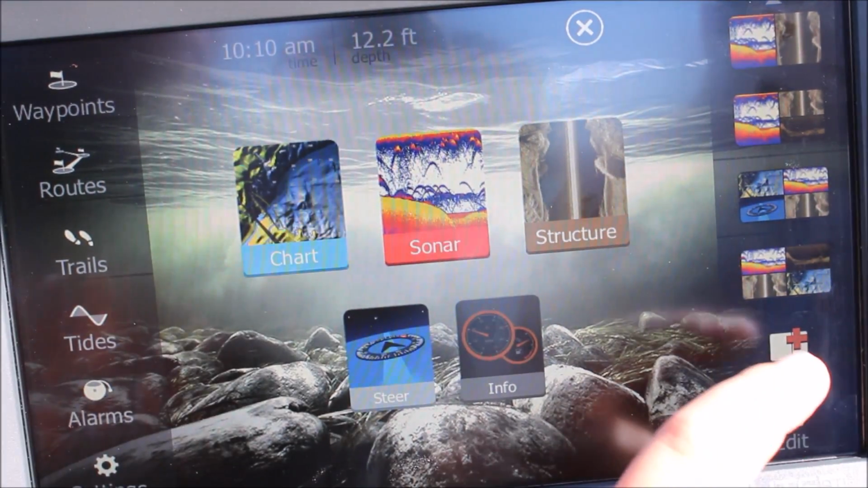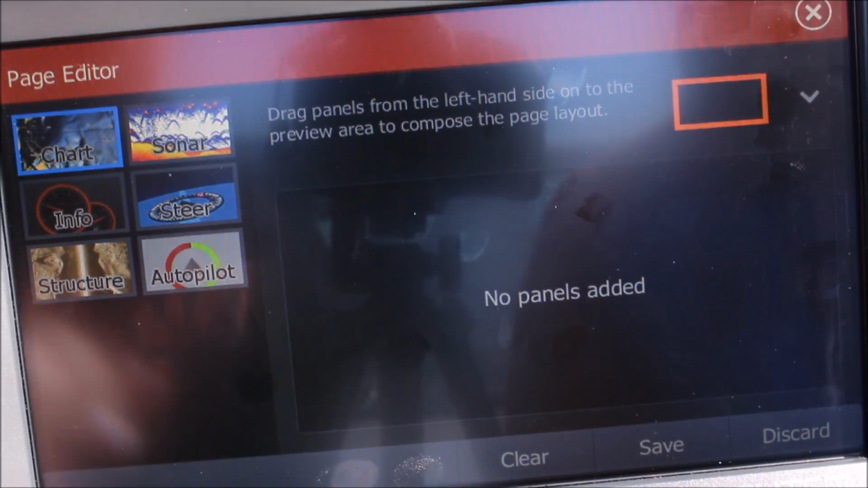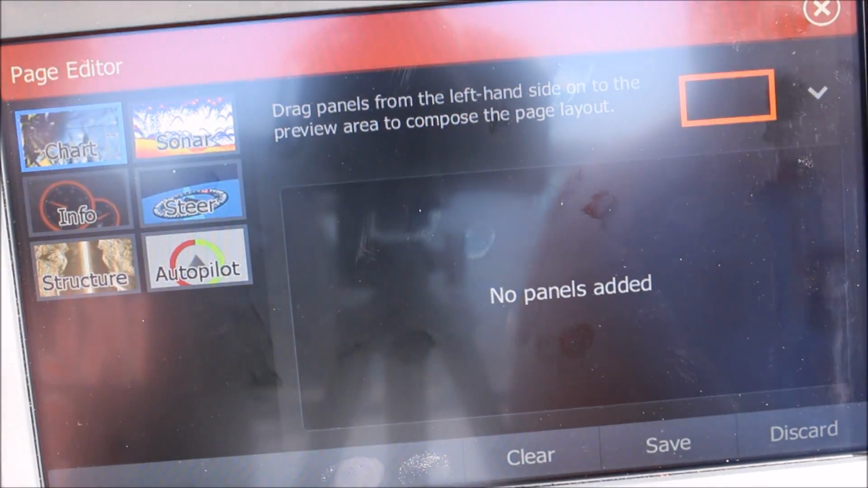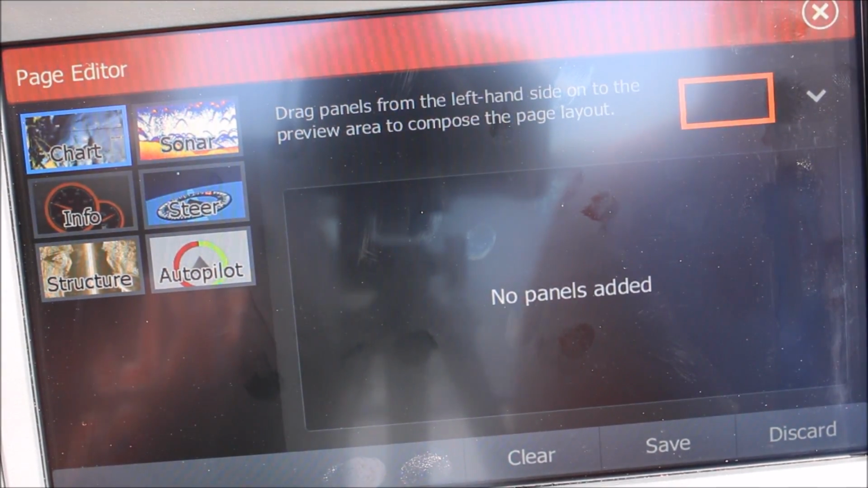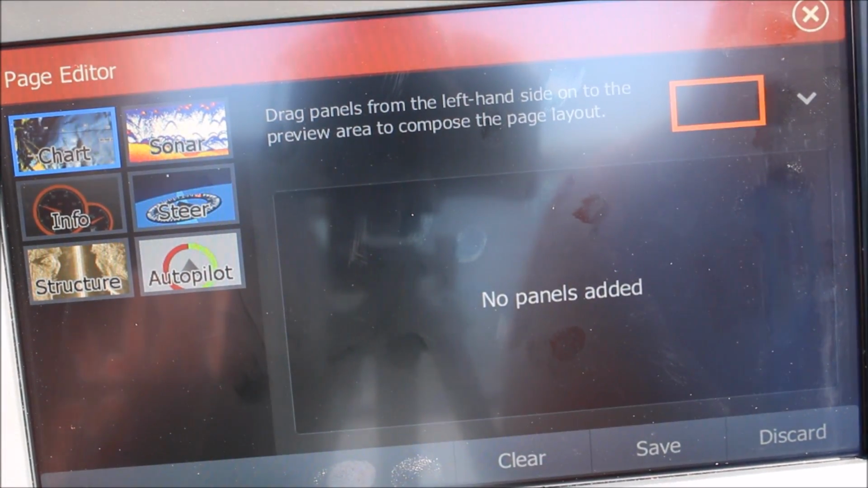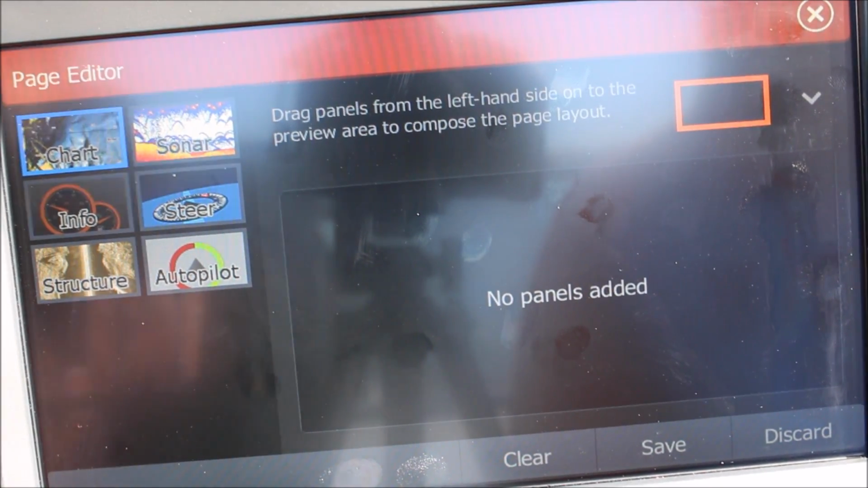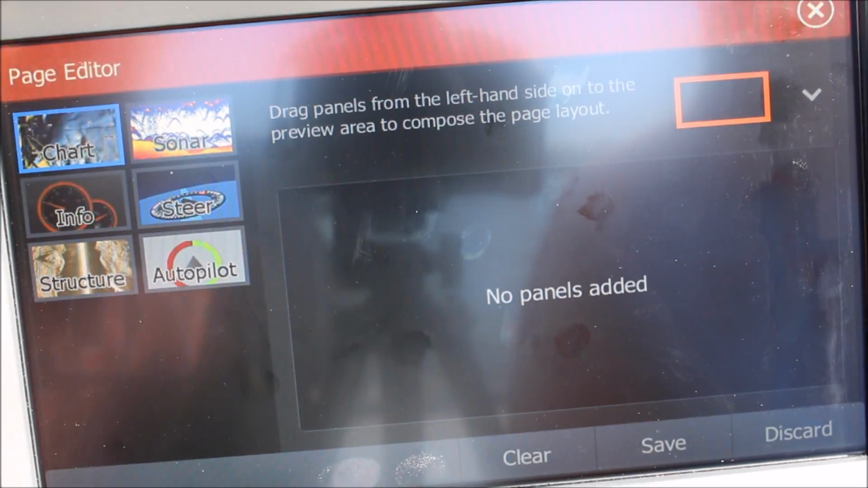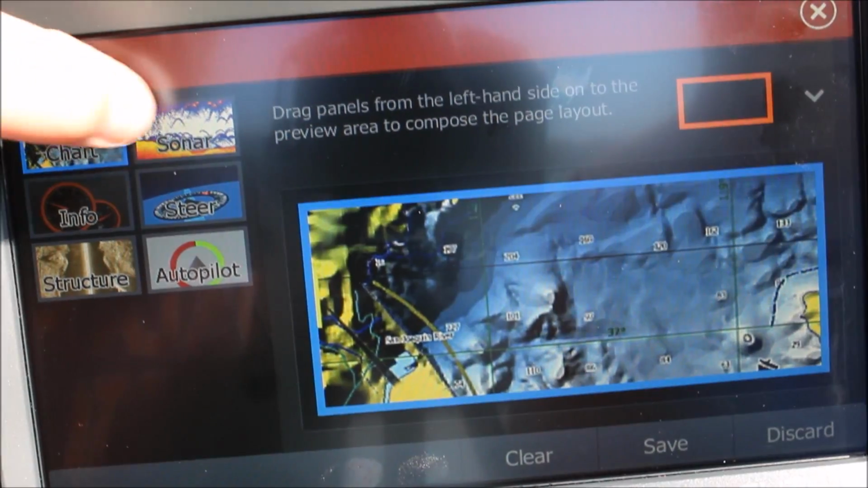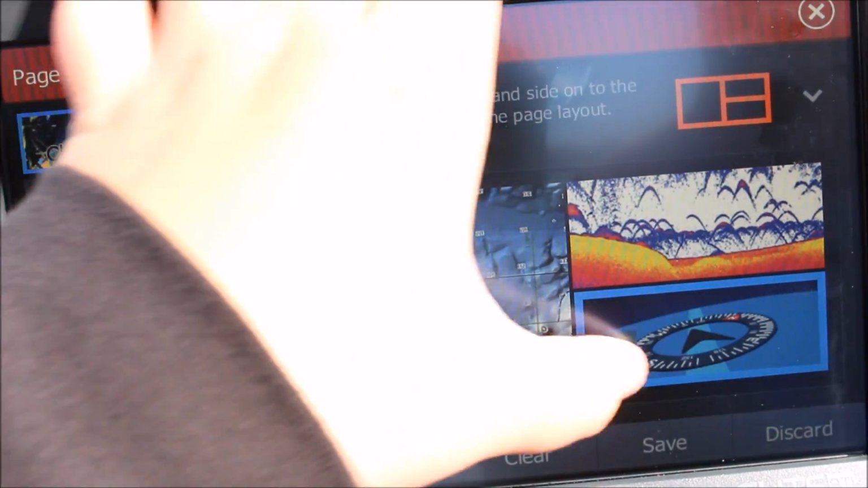And then where this says plus, you click on that, and then whichever ones you want, like say you want to have chart, sonar, steering, and structure scan. So you would put chart, sonar, steer, and structure.